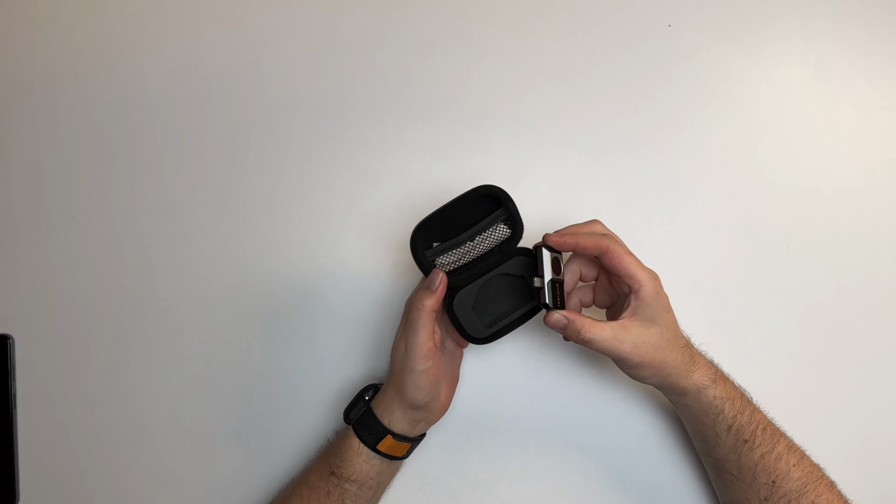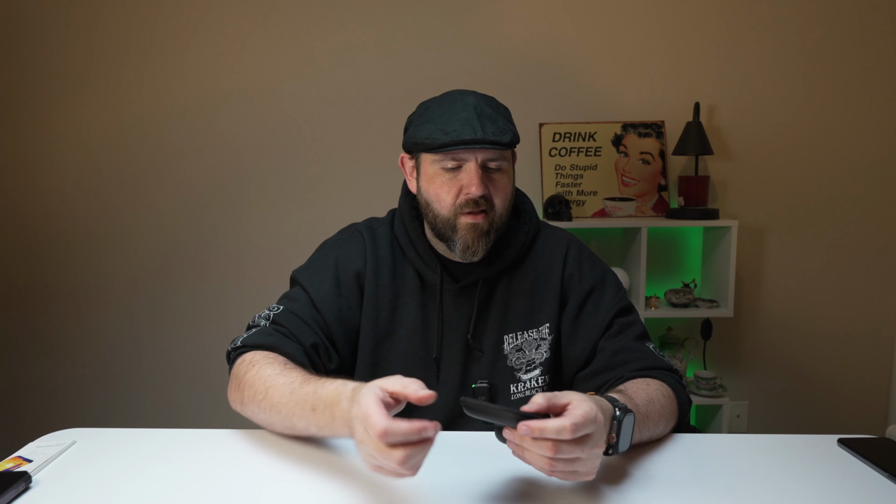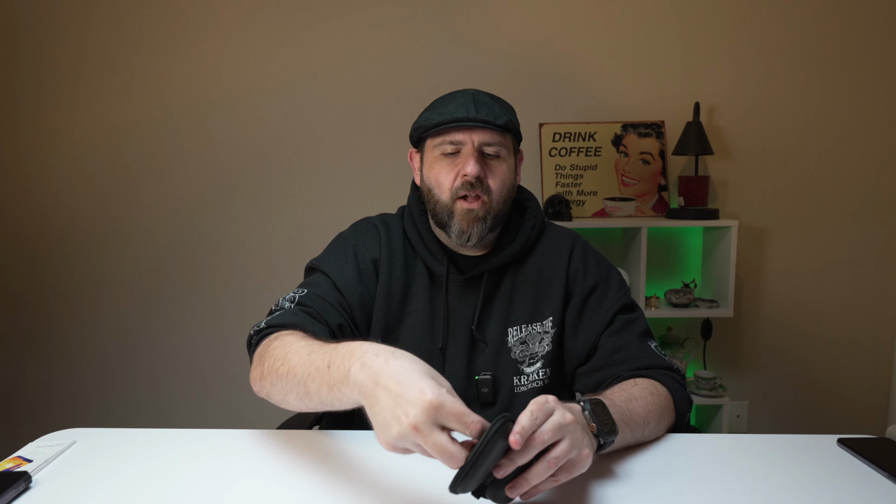So inside the box, you do get this little leather case to store everything. All right, so inside you do have your little camera here and it is a Type-C connection. Now I do have some cons with this connection and I'll show it to you here in just a second. You also get a little cleaning cloth so you can clean that little sensor on there. And that's pretty much it.